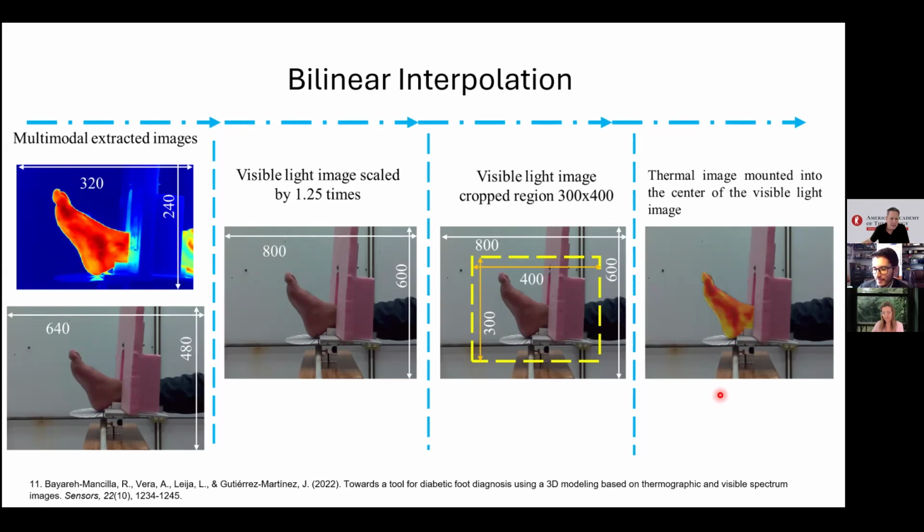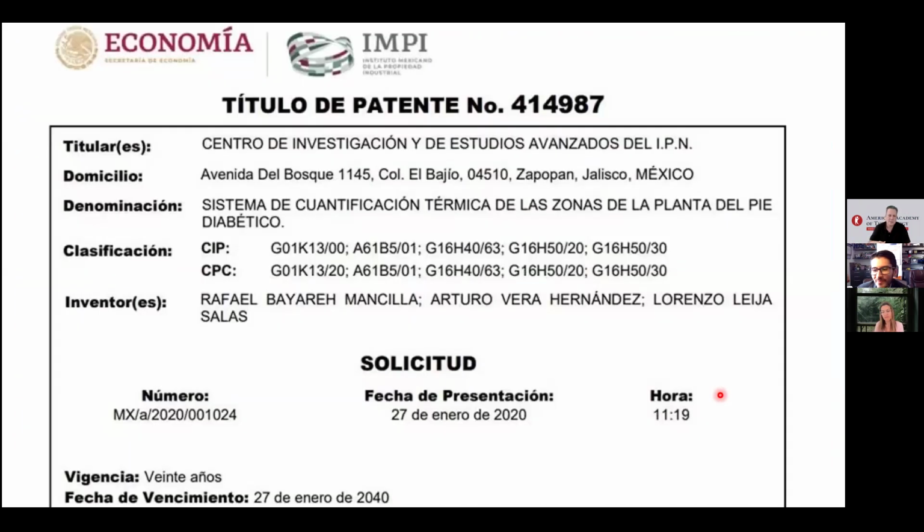But about the bidimensional thermal imaging, don't you think it's very important to start with the bidimensional first and afterwards go to 3D, or do you believe it's not needed now? You are so advanced that with 3D you can grow this AI approach and discover how to predict the risk of ulcers.